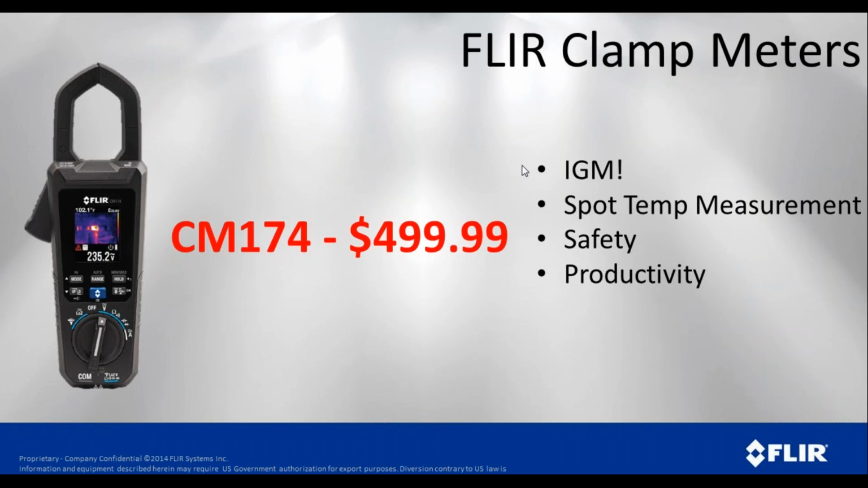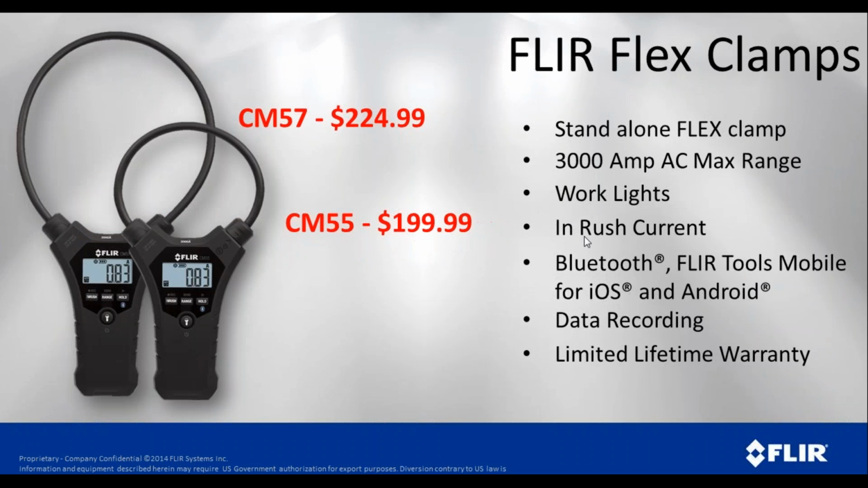We talked about the CM174. We do have some flexible clamps, and these are very unique in that this doesn't have to be connected to a meter. It's a standalone meter. It's a clamp, but it's flexible. We can measure current with this, and depending on the conductor size and what we're trying to do, we have two different sizes, and you can see the prices of these.